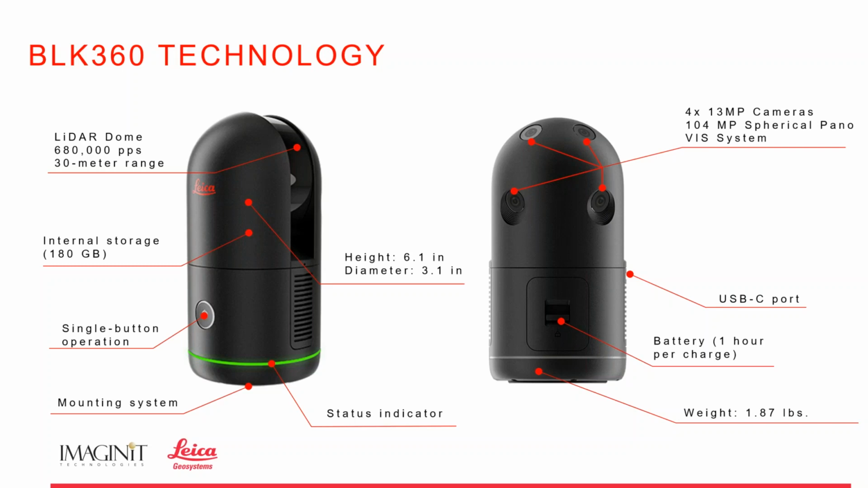All right, on the right-hand side, we have the cameras that I've spoken about, the USB-C port, the battery, I mentioned the time per battery, and the weight. The weight is the big thing here for me, 1.87 pounds, very lightweight.